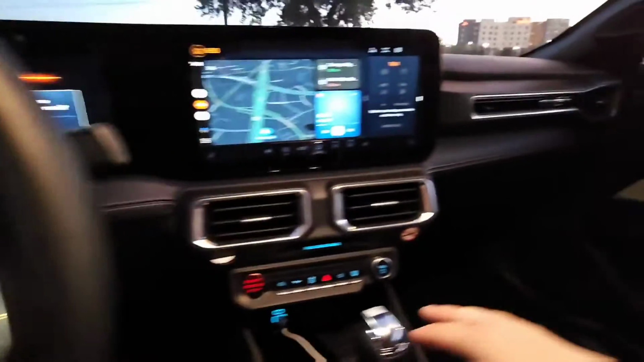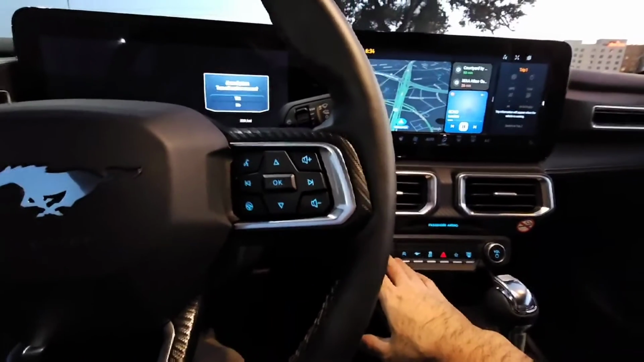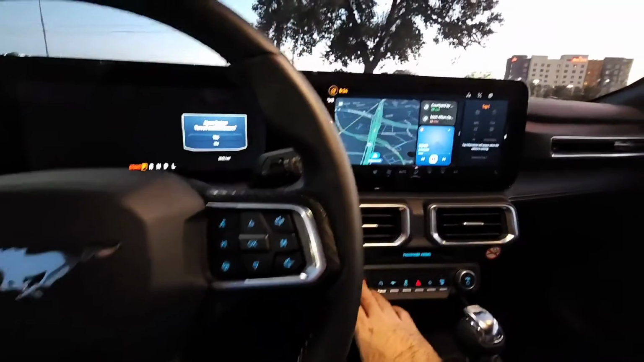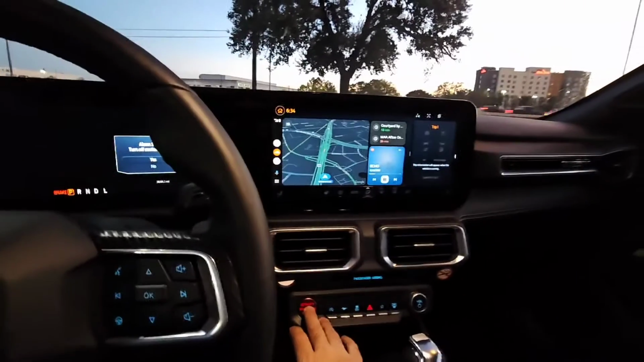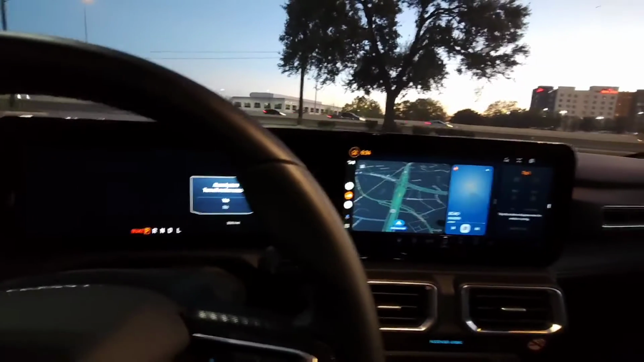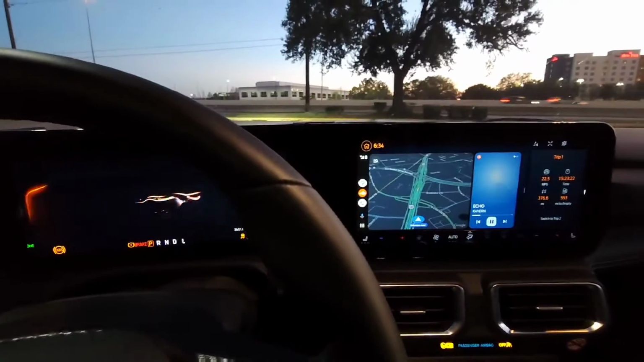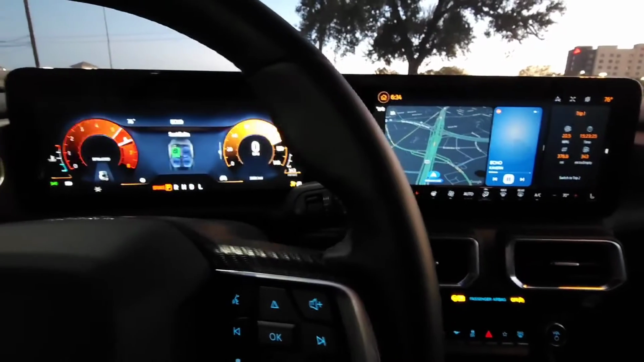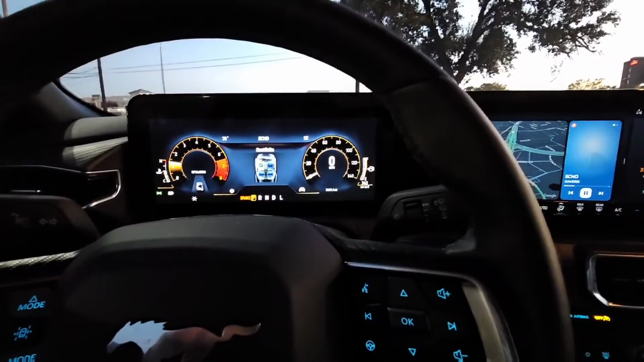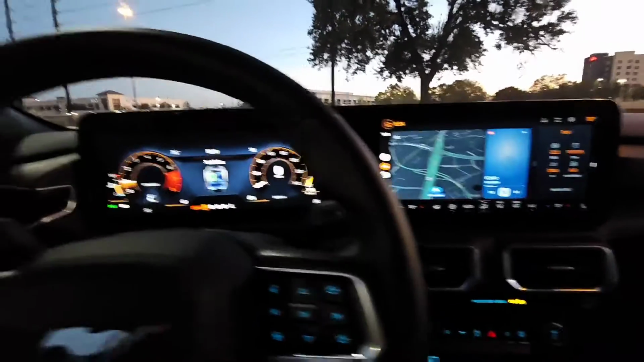So before we get on the road, I actually want to point out a significant change to the exhaust system and the intake. The inline 4 in previous turbocharged versions didn't really sound like a muscle car, but now you can hear the rumbling of it, and the exhaust note is quite deeper in here.